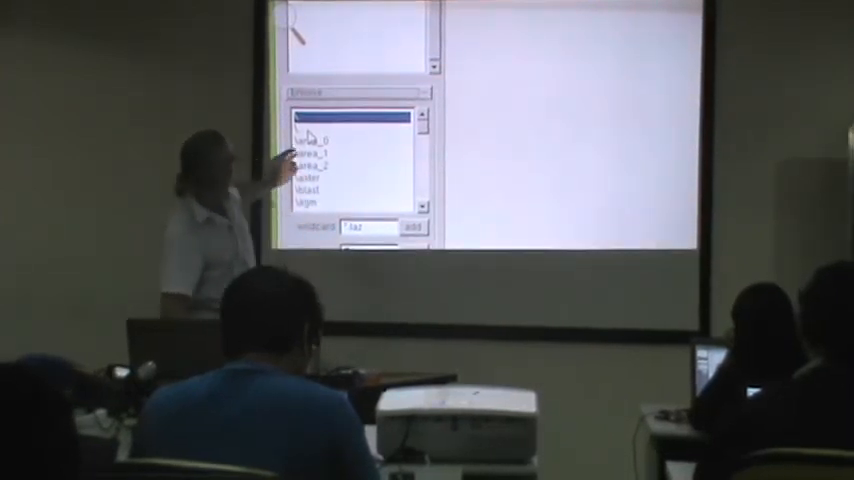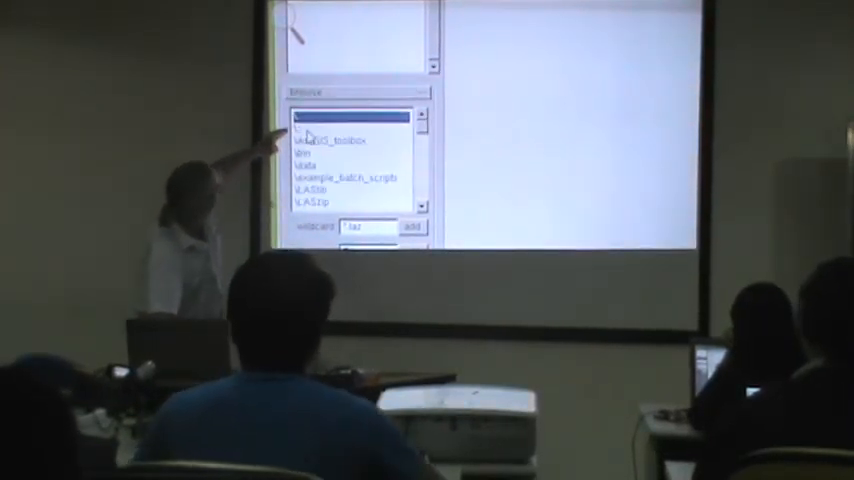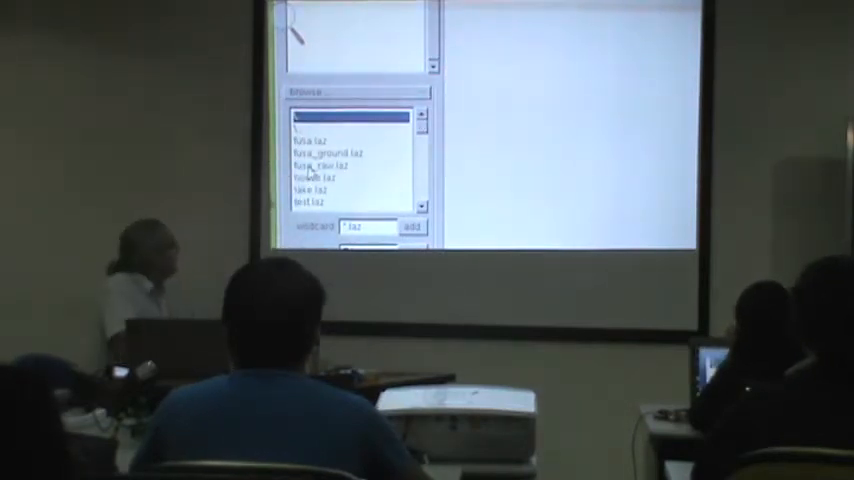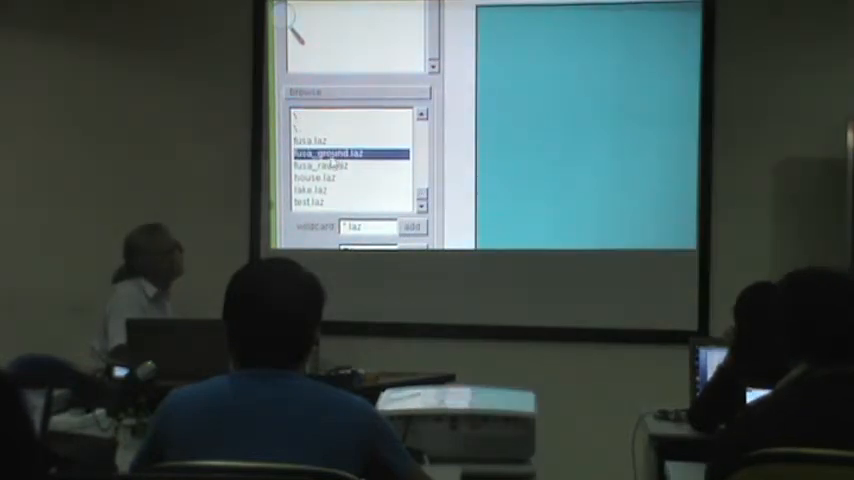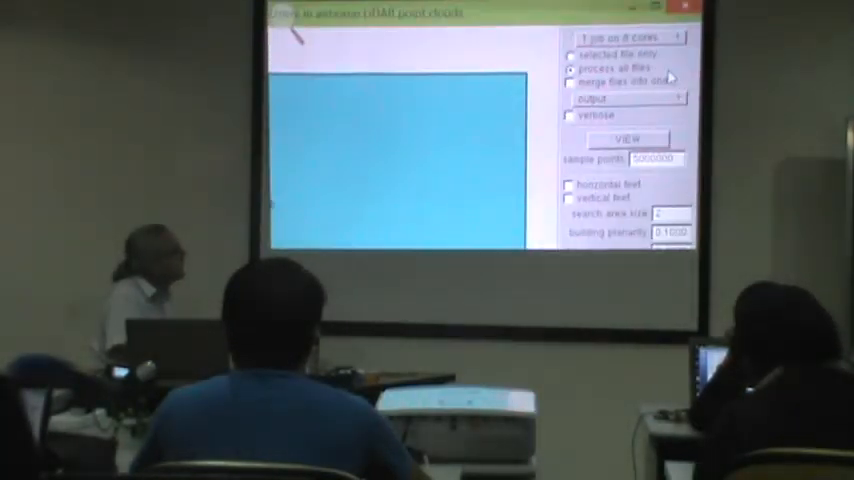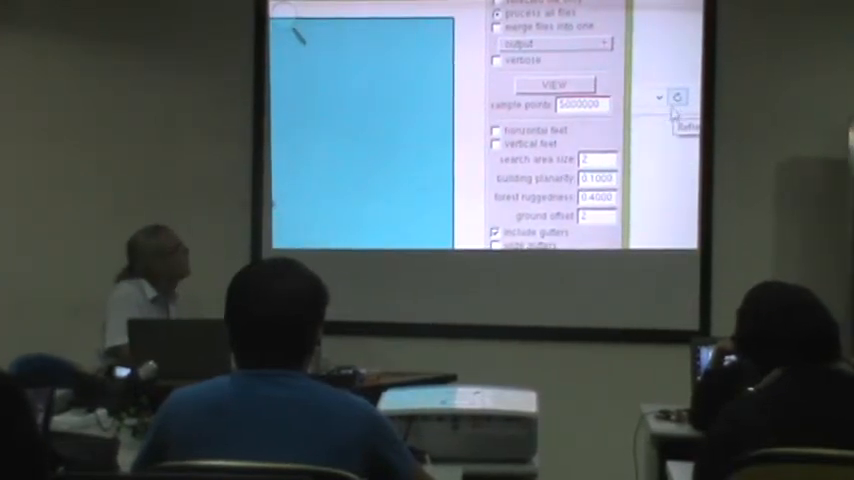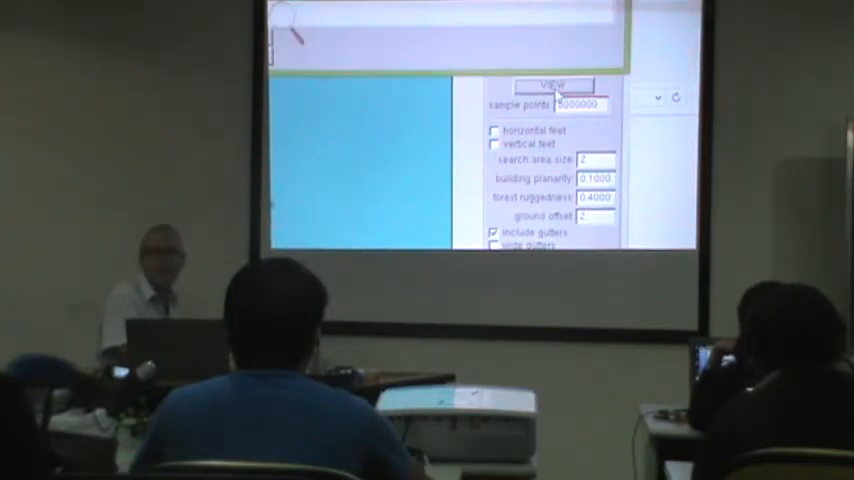So again, I'm browsing, but this time I'm loading the ground classified points. I want to have a look at it first because I'm not sure I did it correctly. Maybe I need to change the options. So I have a quick look at how the ground classification turned out.